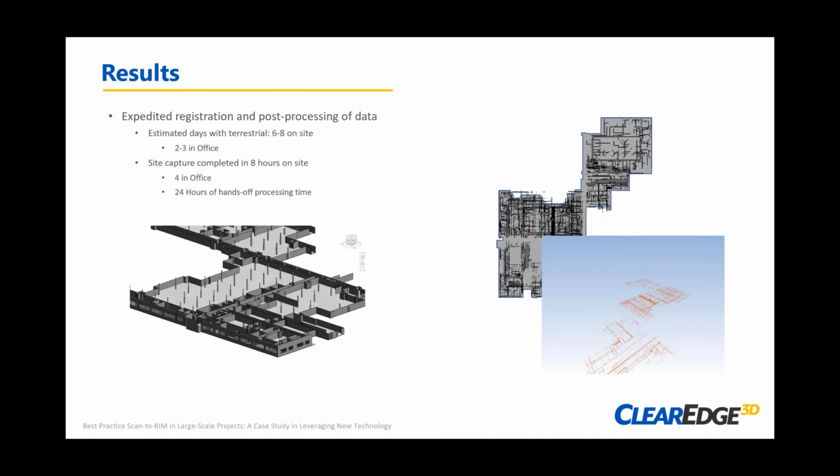We can be more efficient, and we're able to share that efficiency with our clients, not only in price, but in the speed at which they receive either final or progress deliverables. So it's really about using every tool as effectively as possible and keeping the project on track.